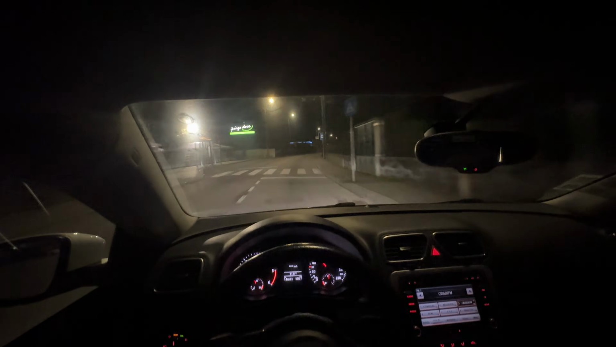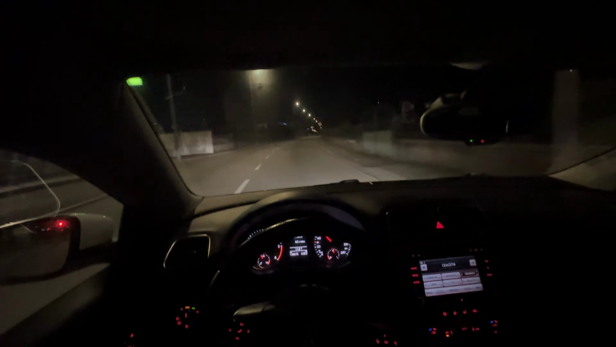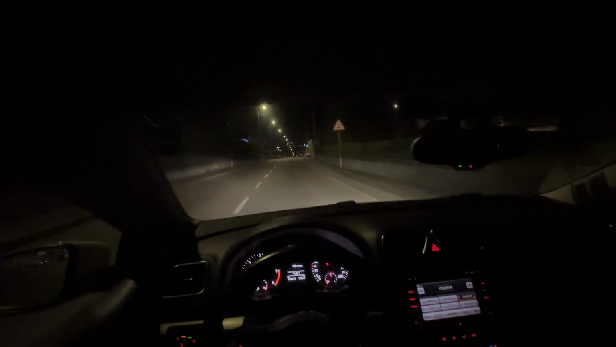Currently sitting at 60 degrees of temperature. The car should be at 90.